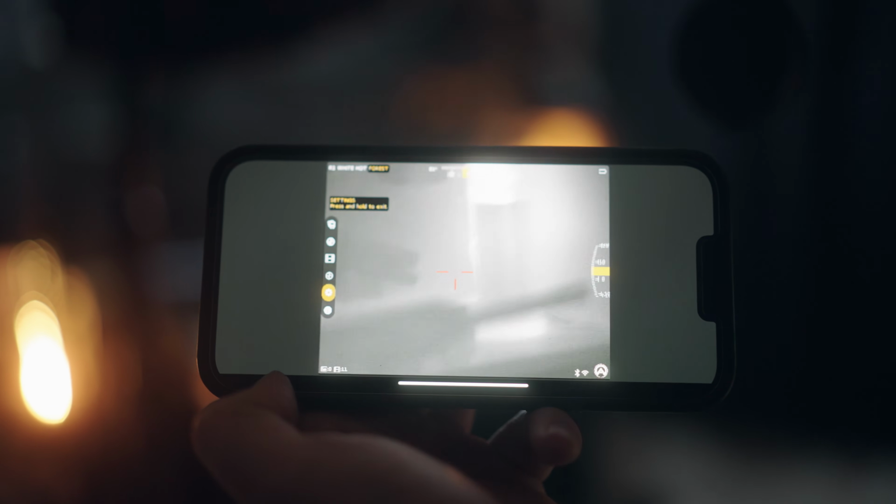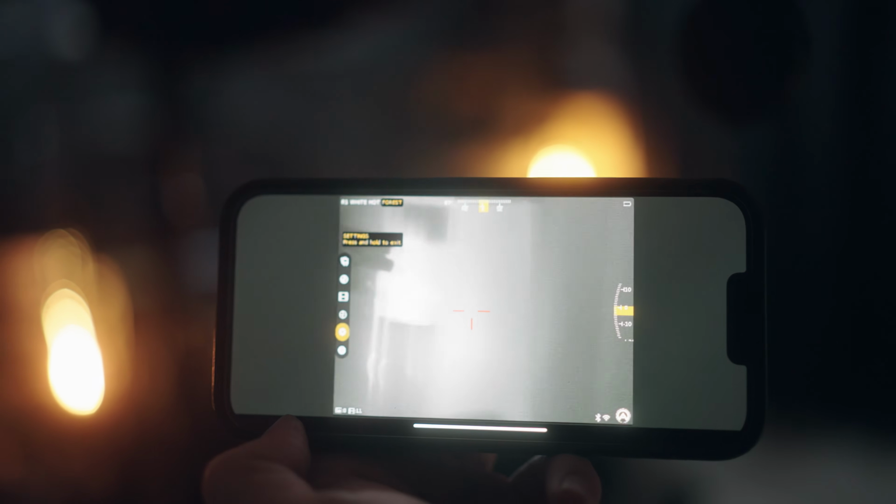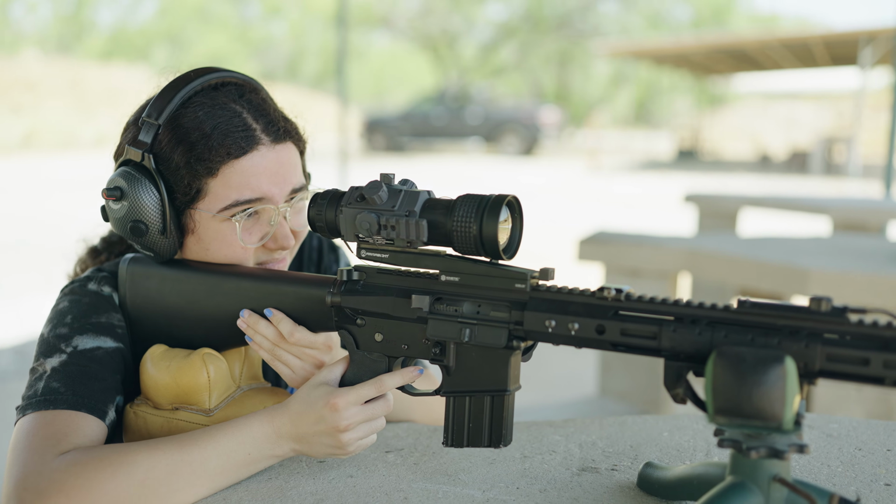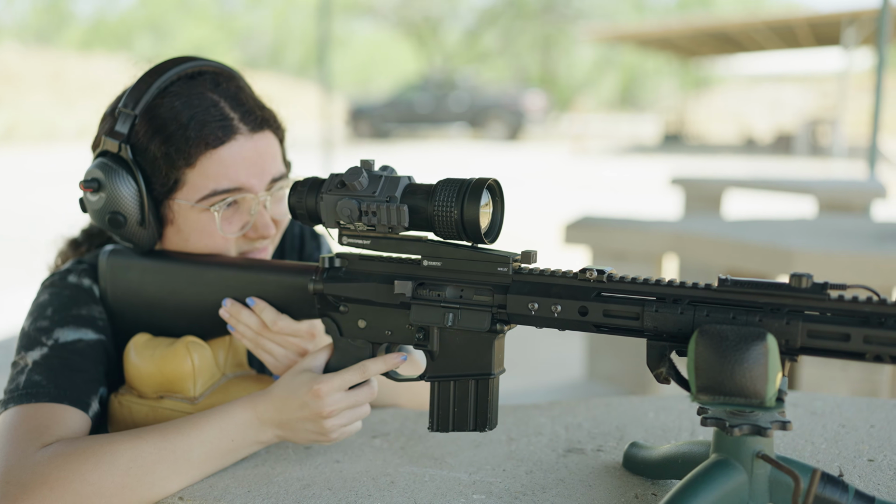And one last honorable mention in terms of the pros of this optic is that it does have a pretty user-friendly Armasight application that you can pair with it. It is Wi-Fi and Bluetooth enabled. It'll even allow you to live stream whatever you're seeing out of the optic in real time. I didn't notice major latency or delay. So the cool thing about this is that if you're trying to teach someone how to shoot, you can monitor what they're doing. If you want to watch your buddy hunting or your buddy wants to watch you while you're on a hunt, you can absolutely do that. It has so many different features and perks. It's hard to make you aware of all of them.